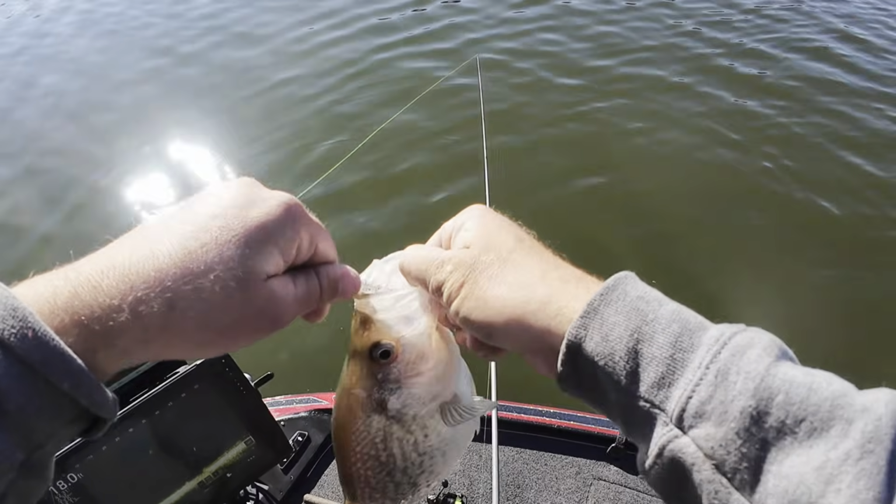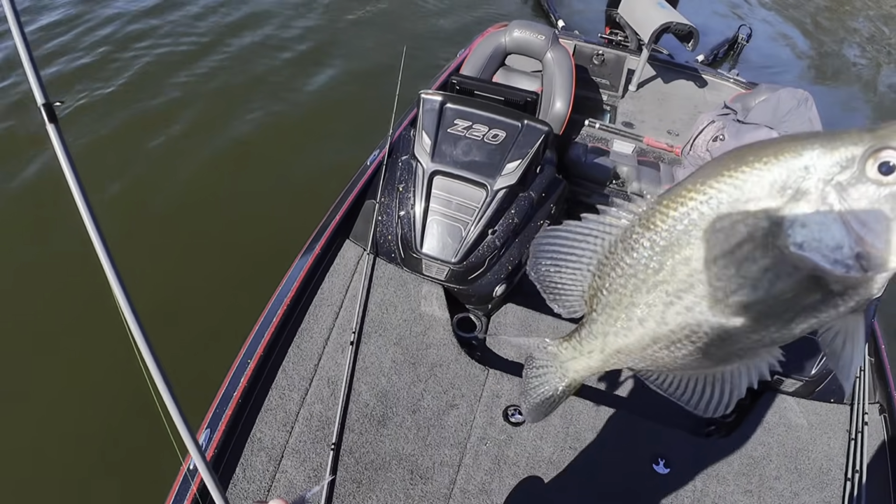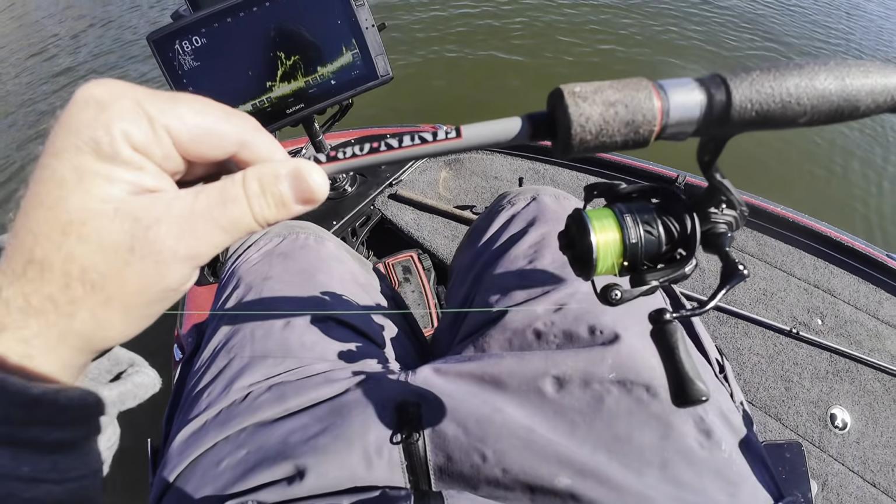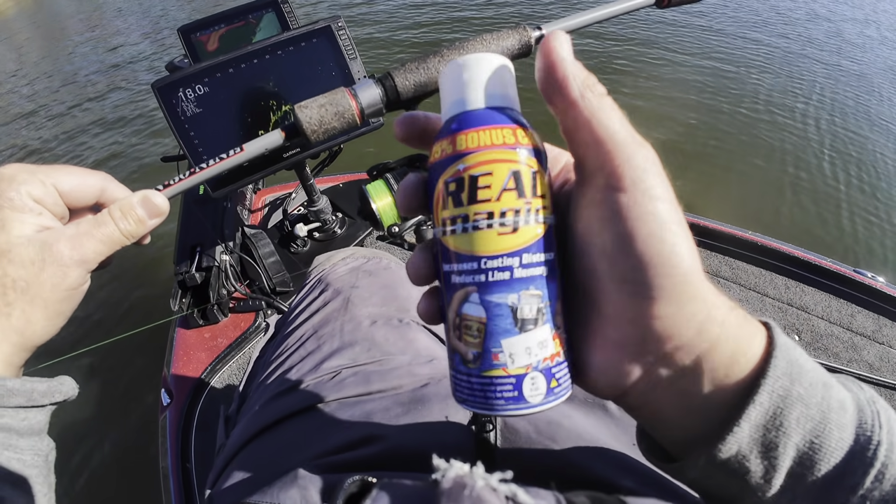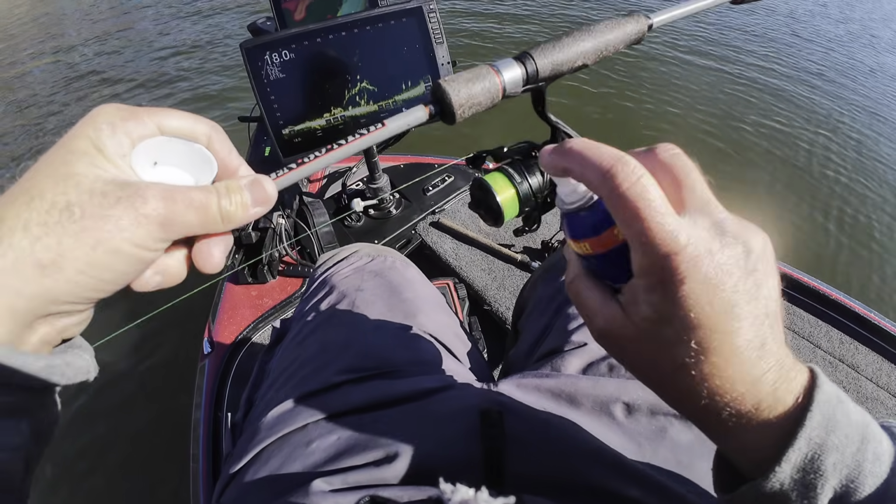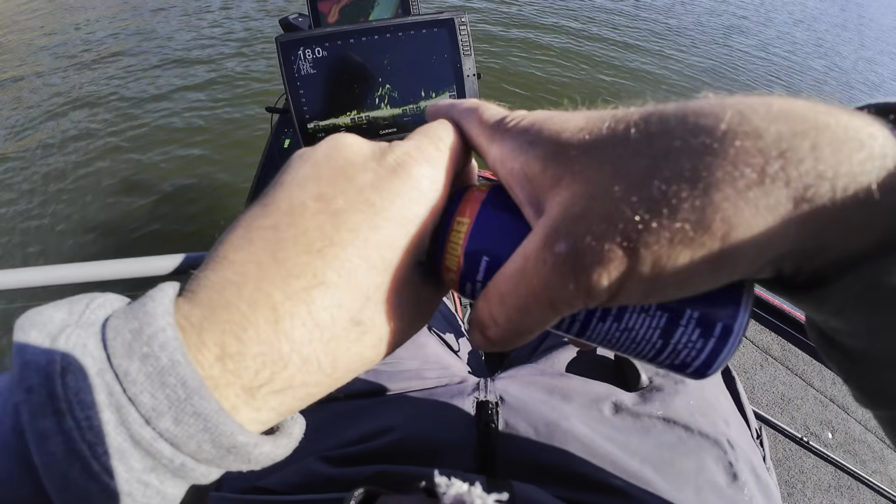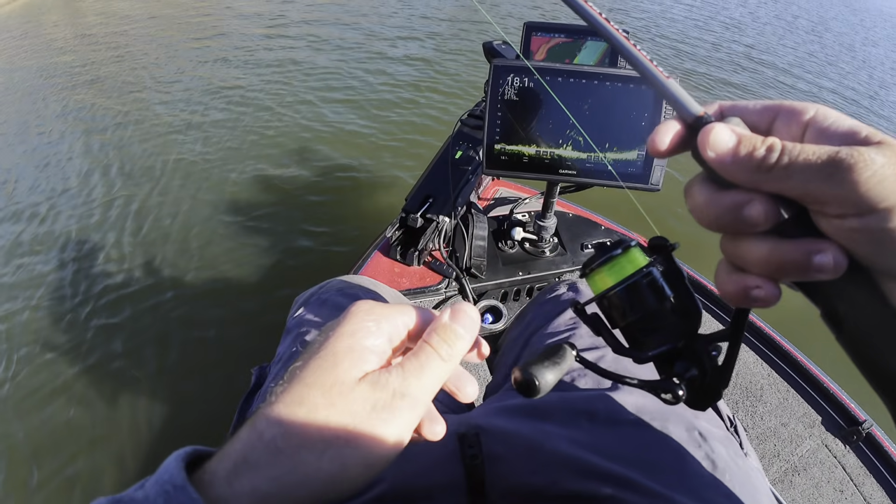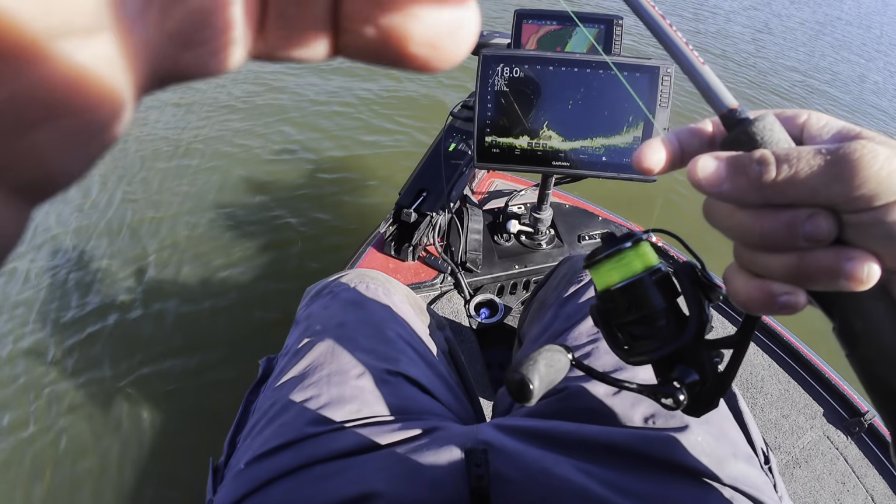Not bad. Probably 12 and a half, pushing 13. They don't have a real big gut on them right now, but they are thick. The line's getting a little loopy, so I'm going to take this stuff here. This Real Magic right here, I mean, it is Real Magic in a can. Supposed to spray this on your line as a line lubricant and let it sit for a couple hours or even overnight. And that's what I typically do, but this one hasn't been sprayed on in quite a while. But it should penetrate through that spool and get that line relaxed to where it's not so springy on me. Let that sit for a second.